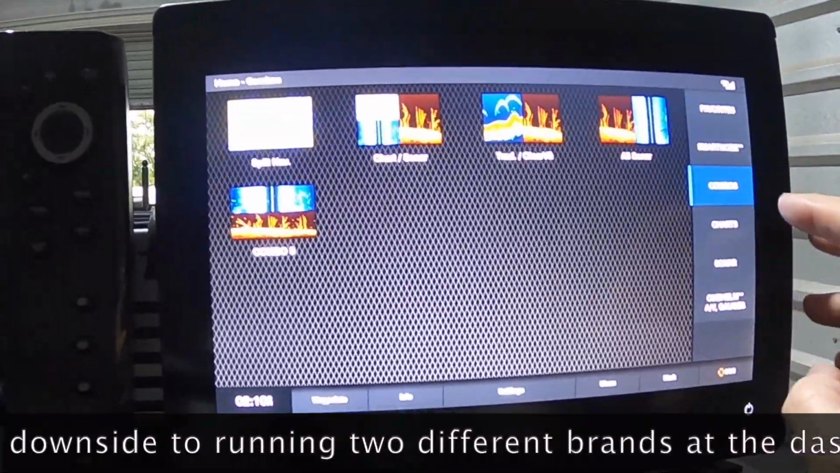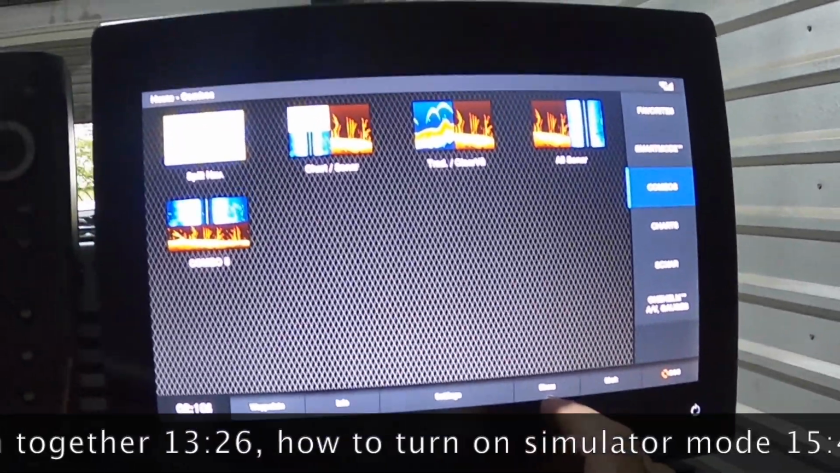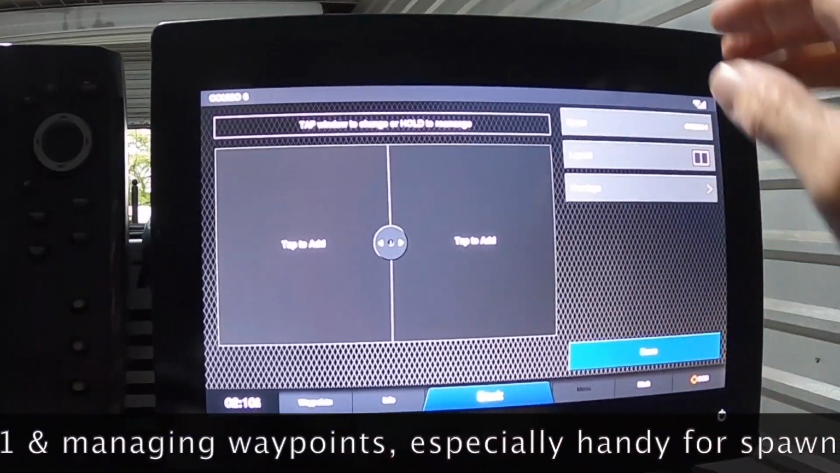Actually, that may be better with the light off. You got your combos right there, right? And let's say you wanted to add a combo. All you do now is you drop down to the menu button and you say add a combo. And this is actually really, really slick how you can set this up.